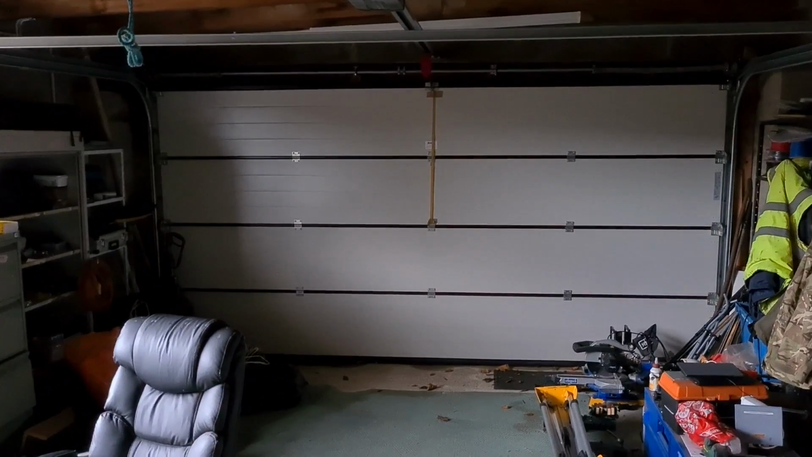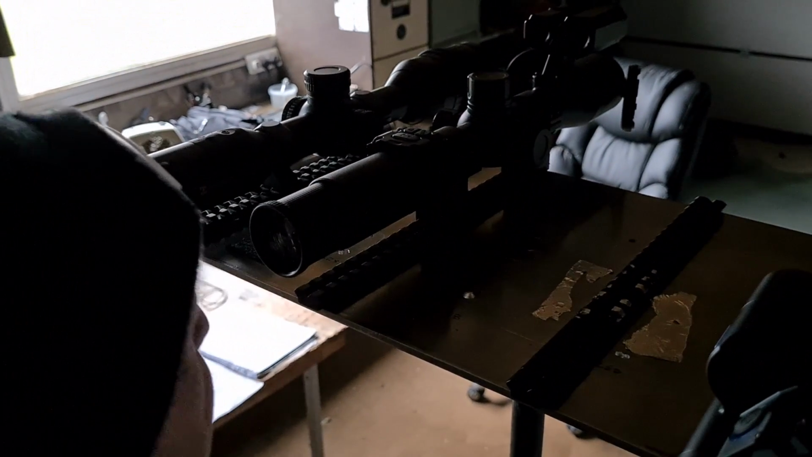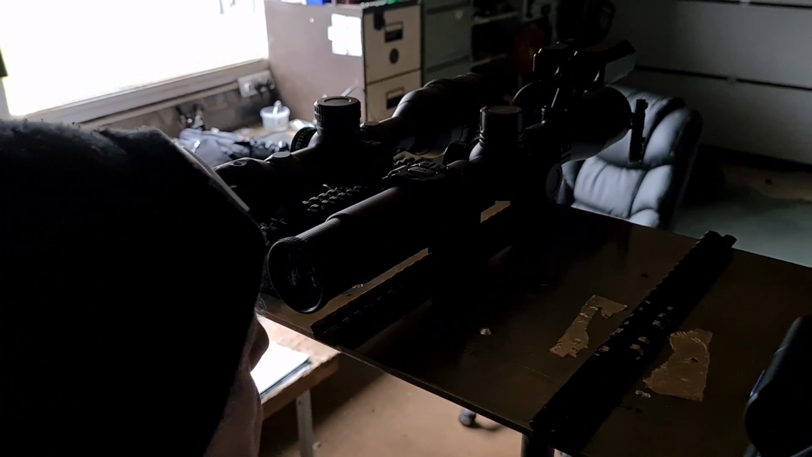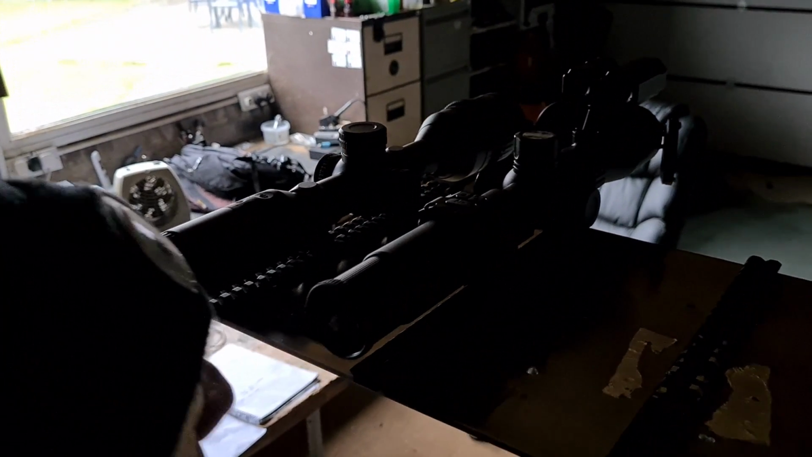Looking at the garage door, it's a little bit gloomier with the naked eye than it is on the phone. Here's Bruce. So what were your conclusions there, Bruce? Well, with the Alpex and the DS35 side by side, the image on the Pard is much brighter and to me less noisy than the image on the Alpex.